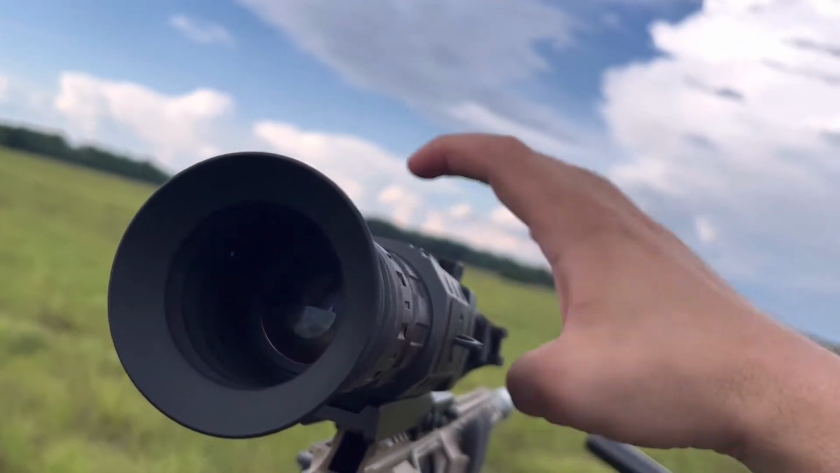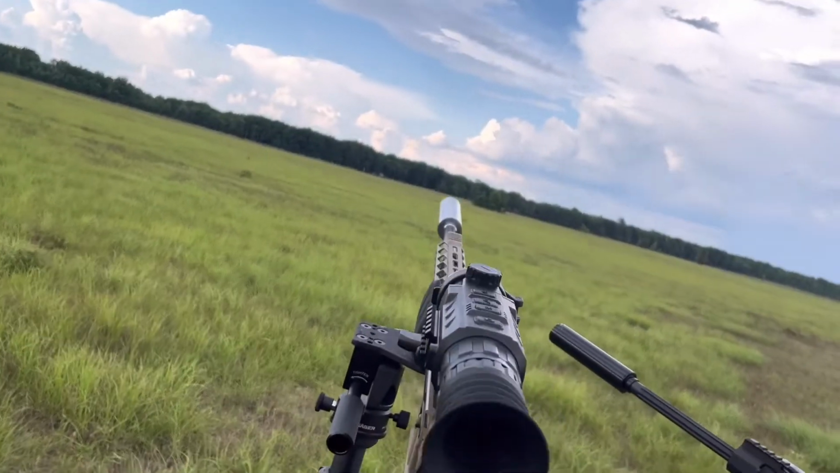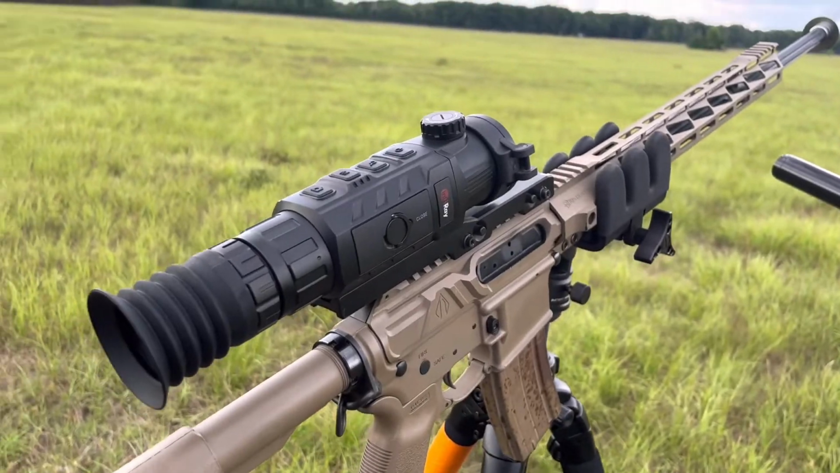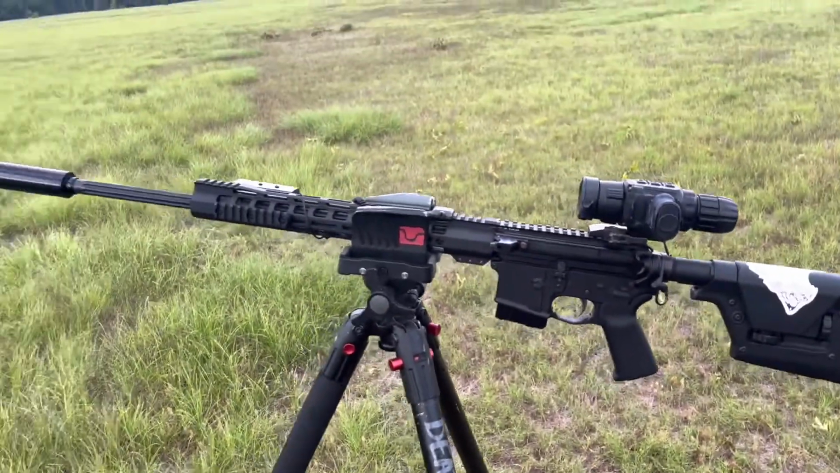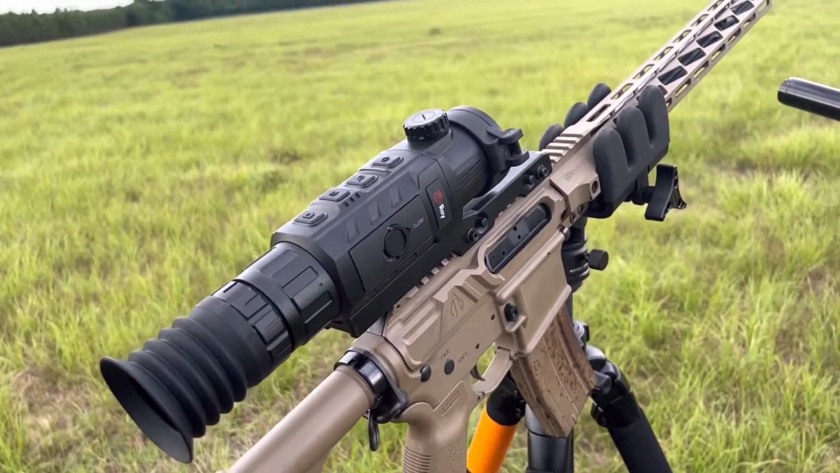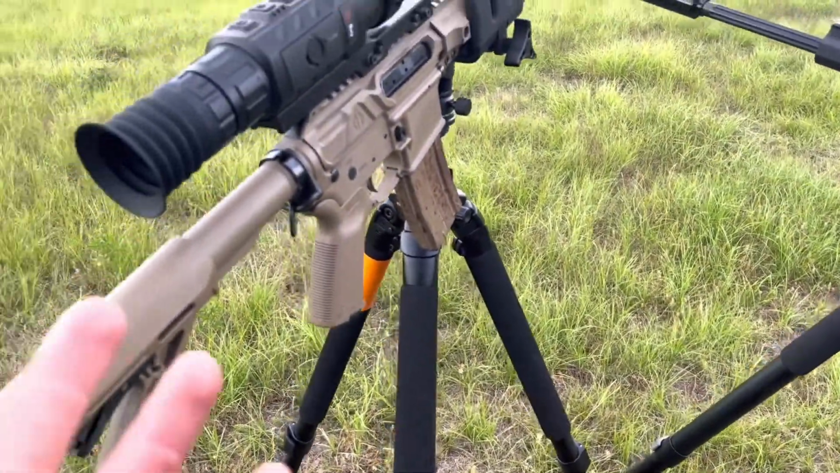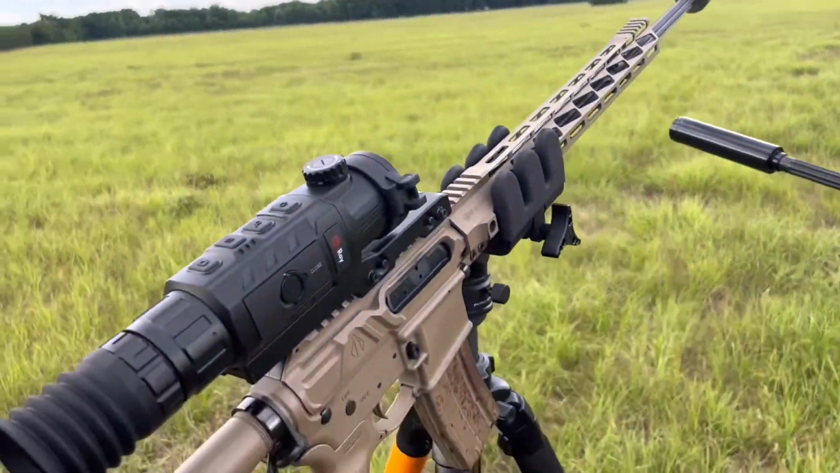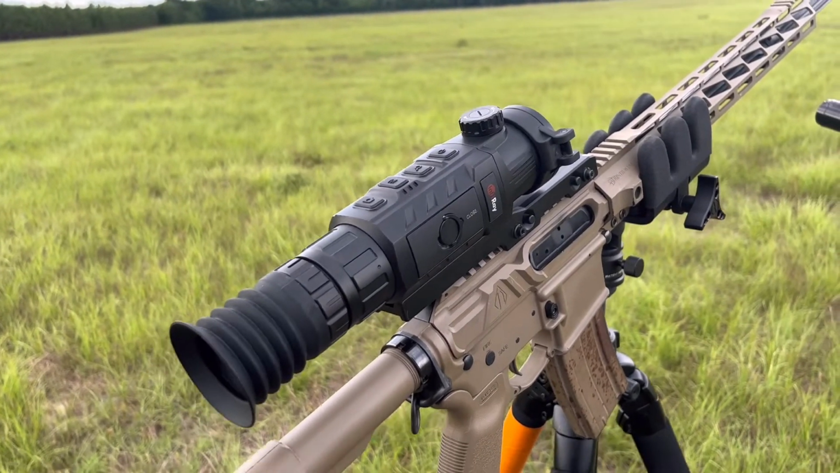So this scope is pretty much jam up to me. It's super clear, and you can see very far with it. For a 384 core, both scopes are very clear. This one just has that touch of base magnification that the other scope doesn't, and the price range shows it. This scope isn't a whole lot better than the BeringOptics Super Holster, but that little additional base magnification is nice, and it goes a long way, especially if you're coyote hunting.